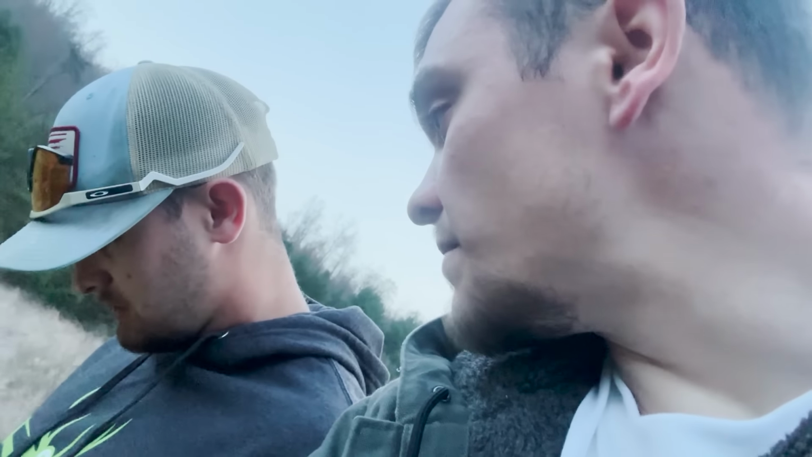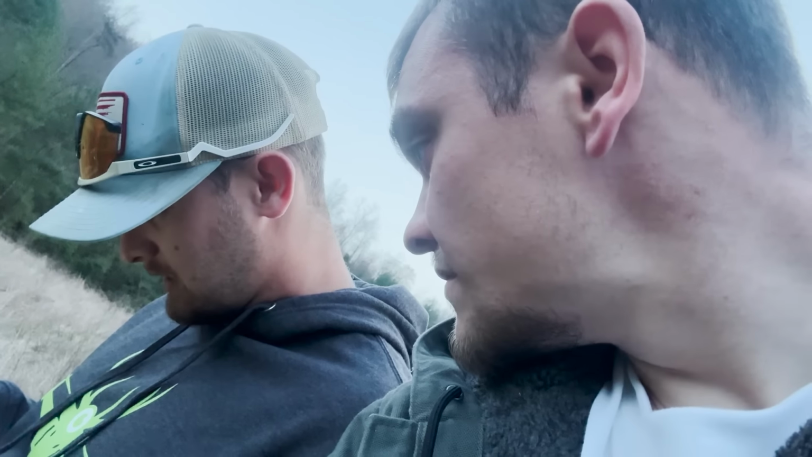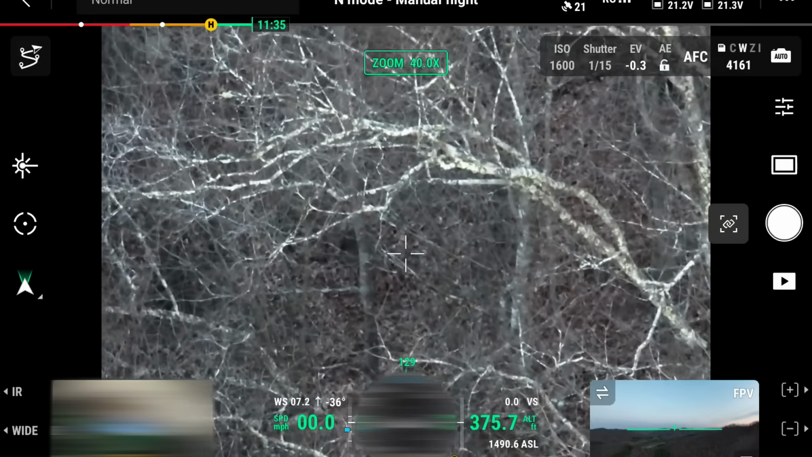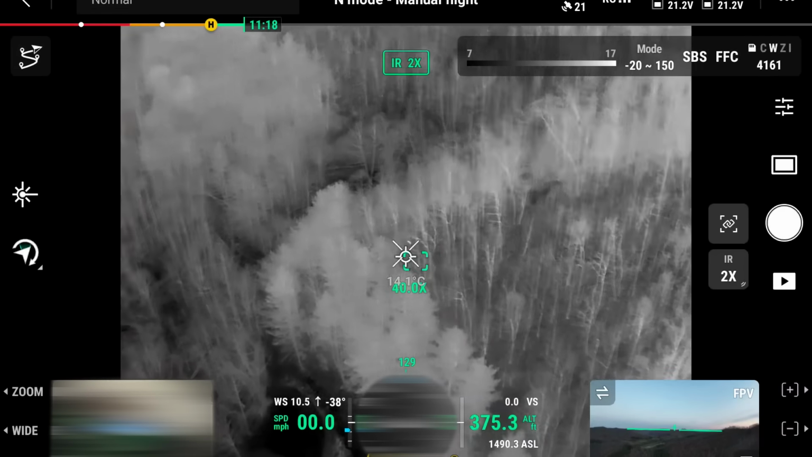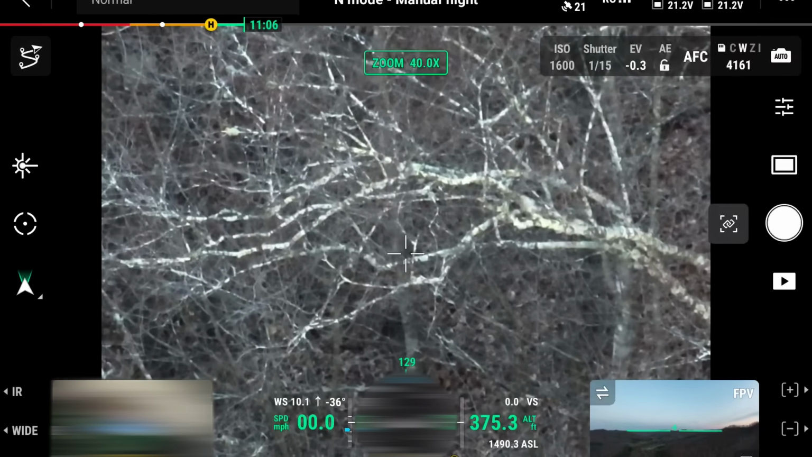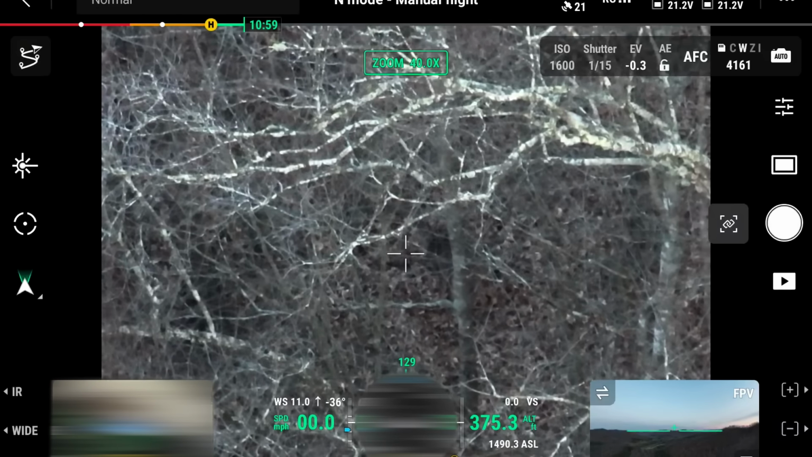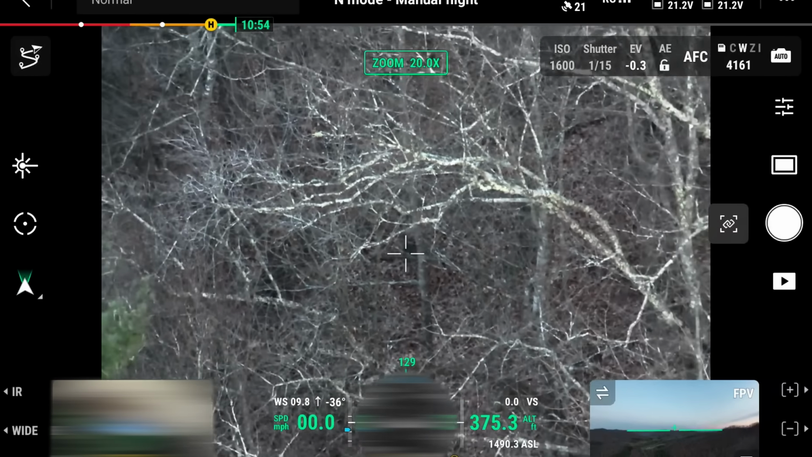Found another hot spot. We'll use the zoom to see. See anything? Yep. You see it? I think so. It's a deer right there. Zoom in a little more, we'll see. You think that's a deer? Oh, something's hot. It's right behind that tree, whatever it is, though. It's not making it easy. Right there it is. You see it? Yeah, I see. Right there. Oh, I see it moving now. That's its body. Let's just hold it there and see if it wants to move.